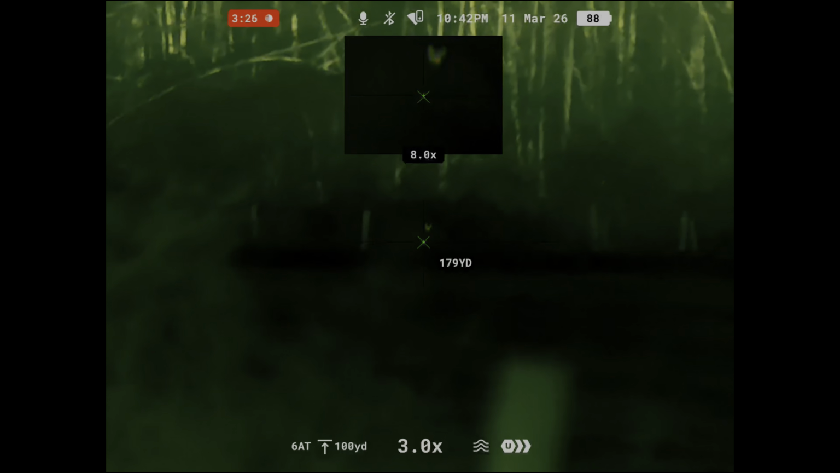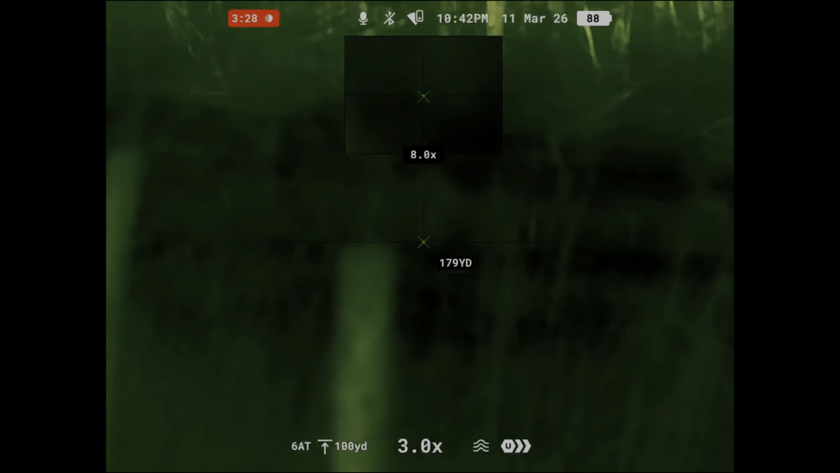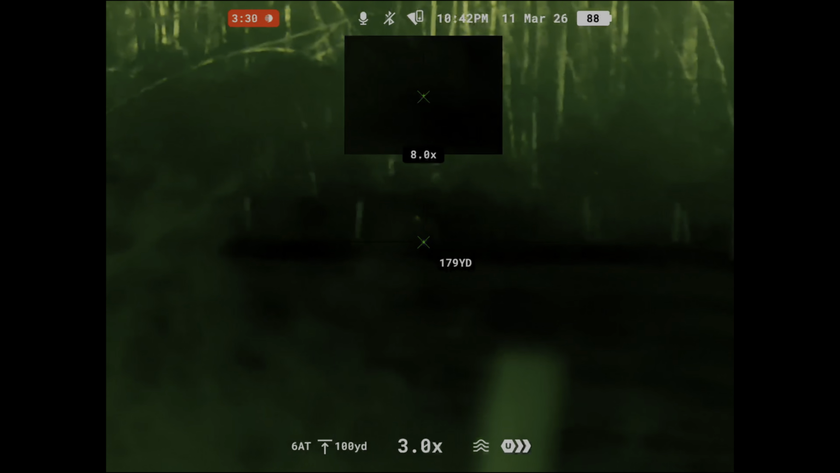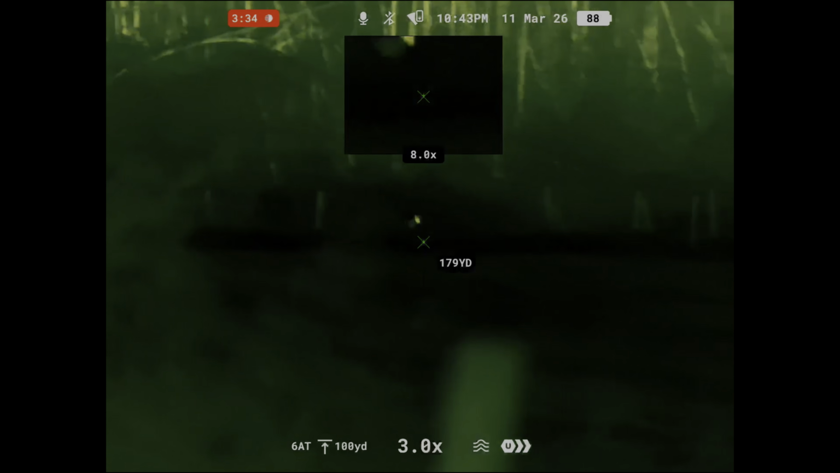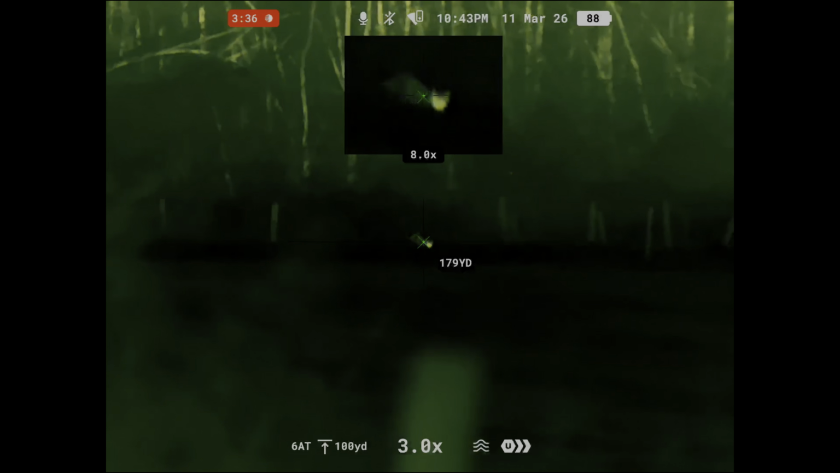Well, dadgum. He's gonna get to where we can't shoot him. Oh, here he comes straight to us. Okay. All right, you ready?